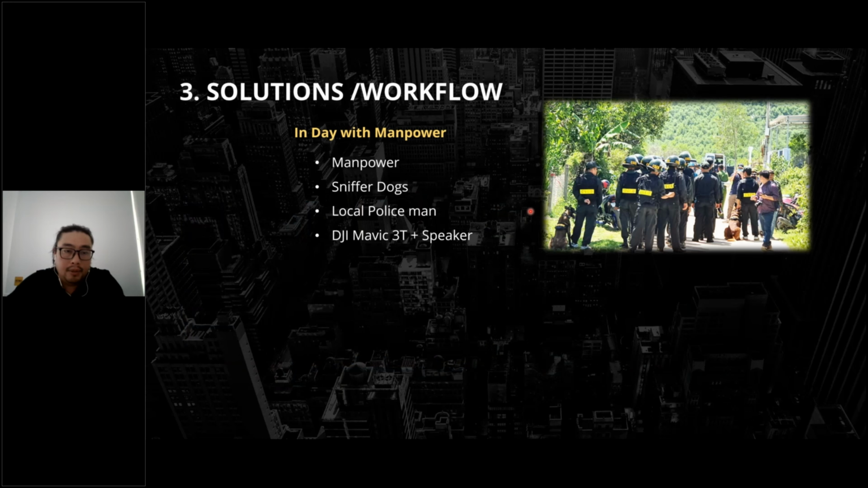In the day, with manpower, sniffer dogs and local police, we use the DJI M3T with the speaker. We find the target with 2D mapping, check everything with panorama pictures or recorded video, and check around.